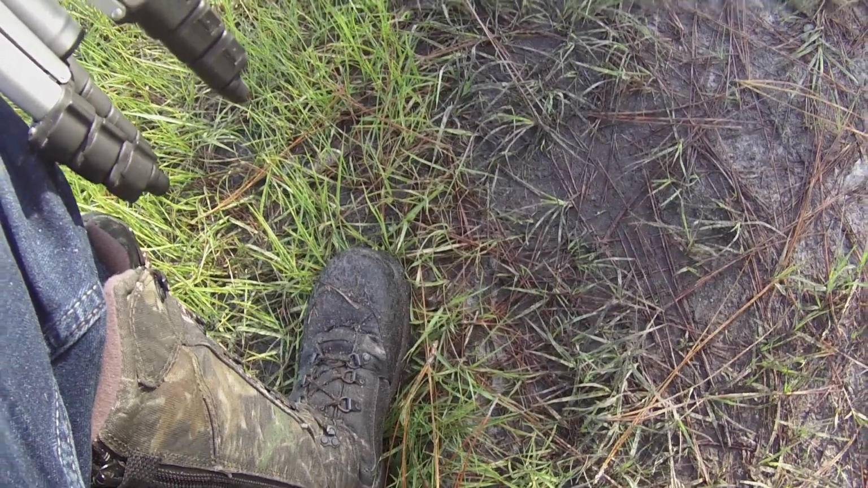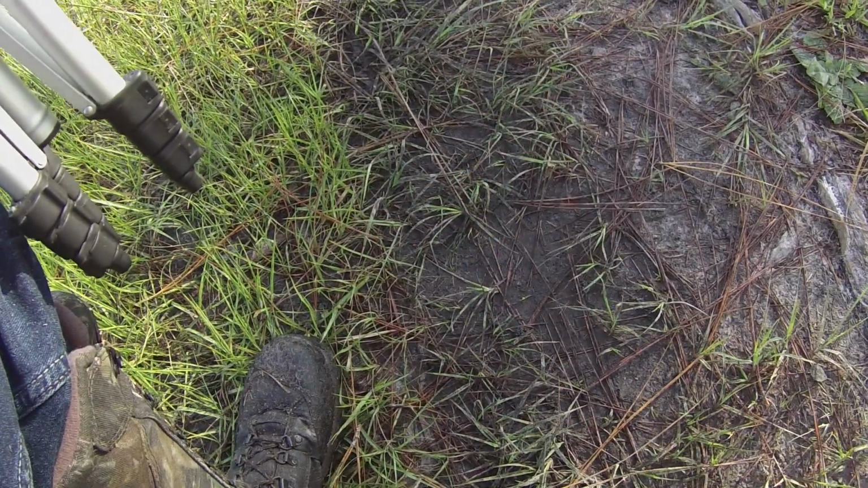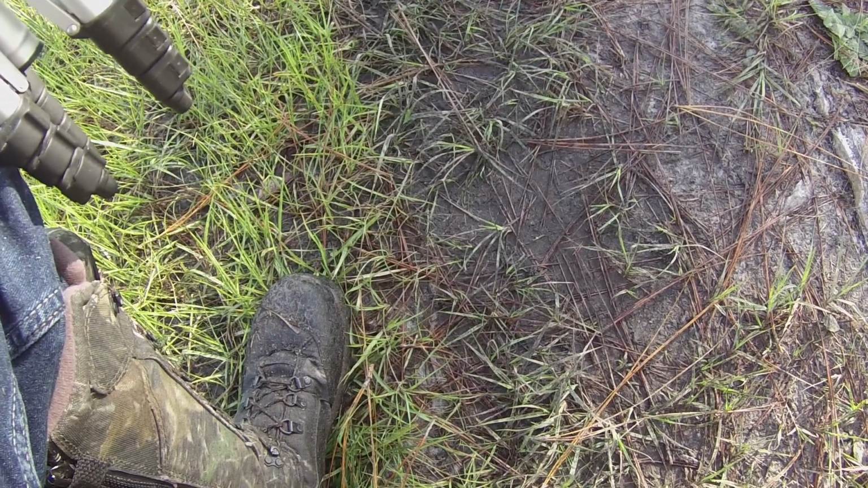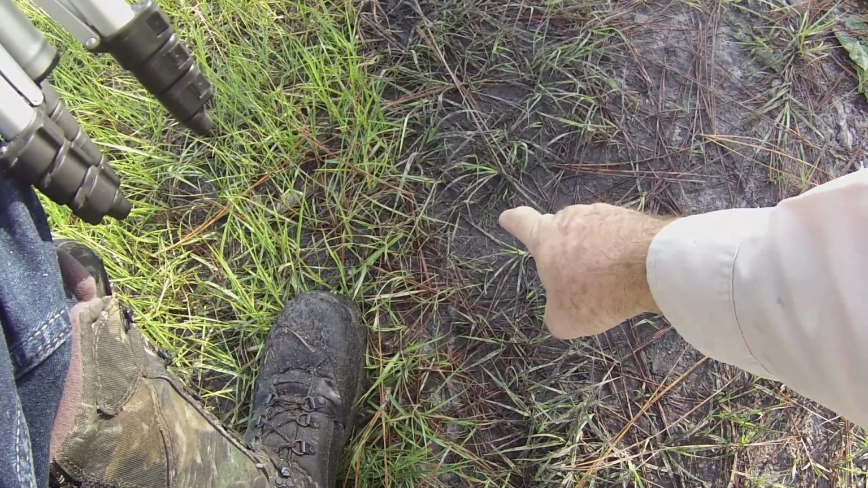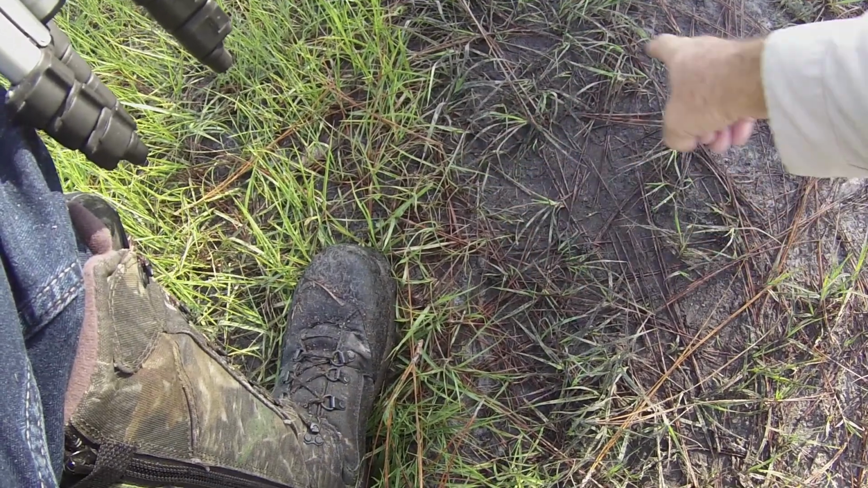Okay, so I had already been working on the tracking video. I'd got it started, the last one that I did. So while I'm looking at this, I'm thinking, well, this would be a good start for my tracking video. So I'm going to start out with, you'll see here where I put my thumb up. I'll do a thumbs up in front of the camera here.